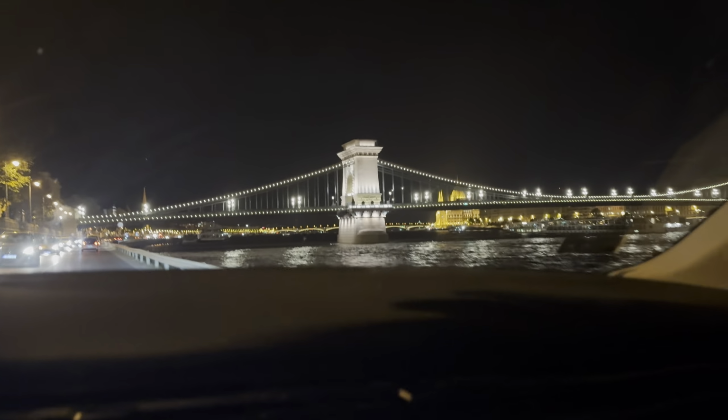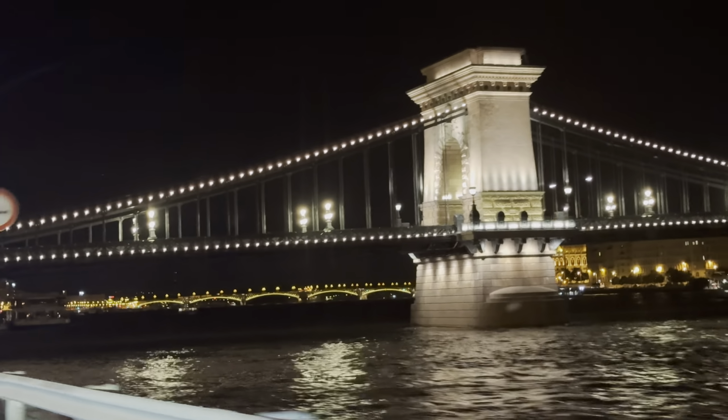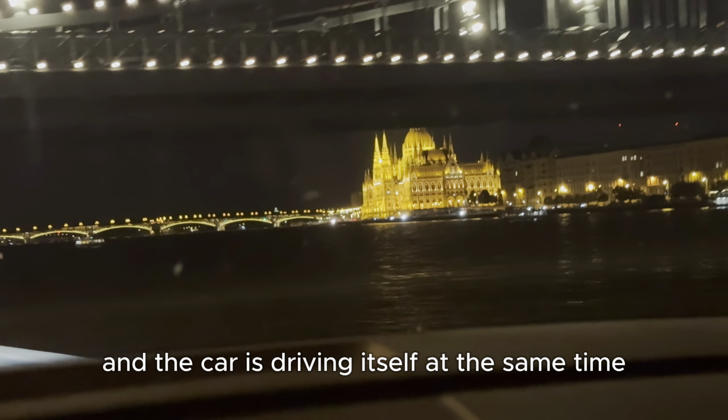Beautiful town, beautiful city. And you can see the parliament there. The chain bridge, right under the chain bridge, the parliament is there. And the car is driving itself at the same time.